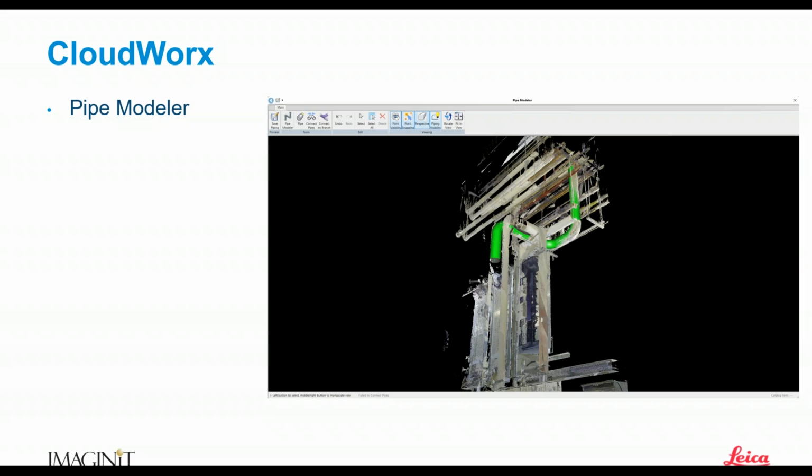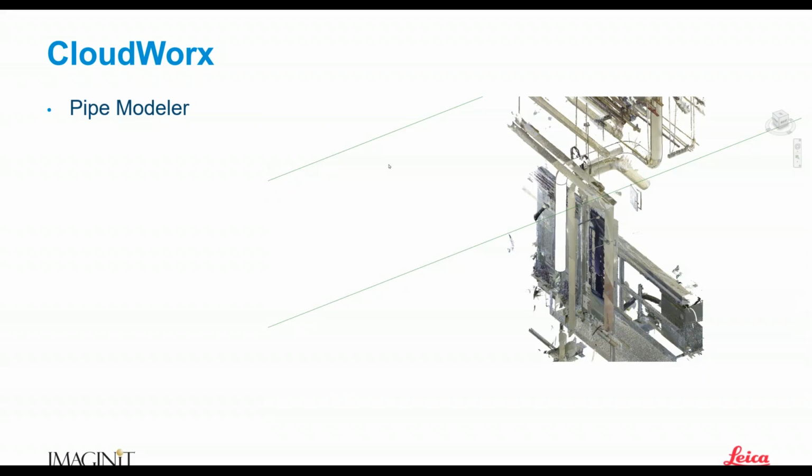It allows for the very quick creation of pipes through the CloudWorks tool. All right, so if we continue on, you can see what that pipe might look like when it's saved and sent over to Revit. This is actually an image from Revit itself.